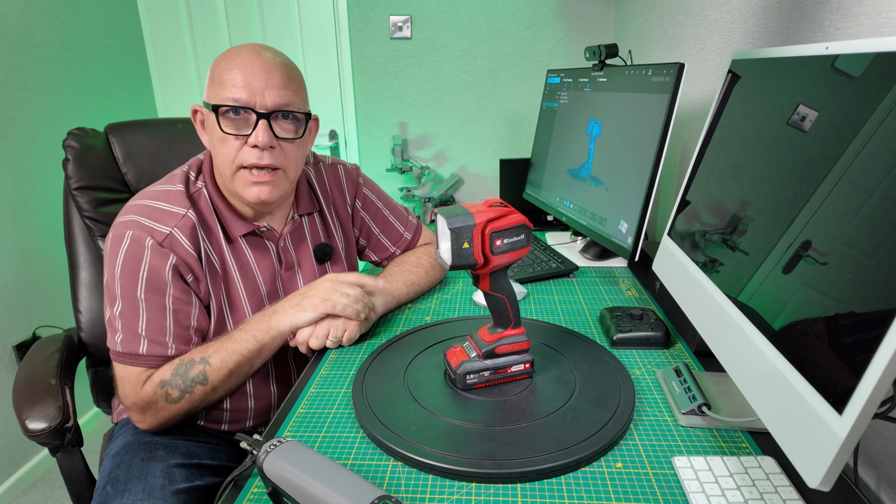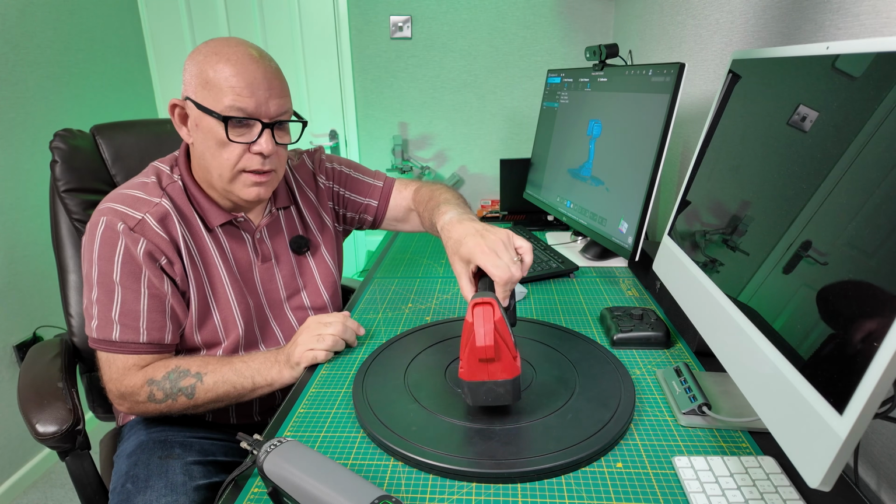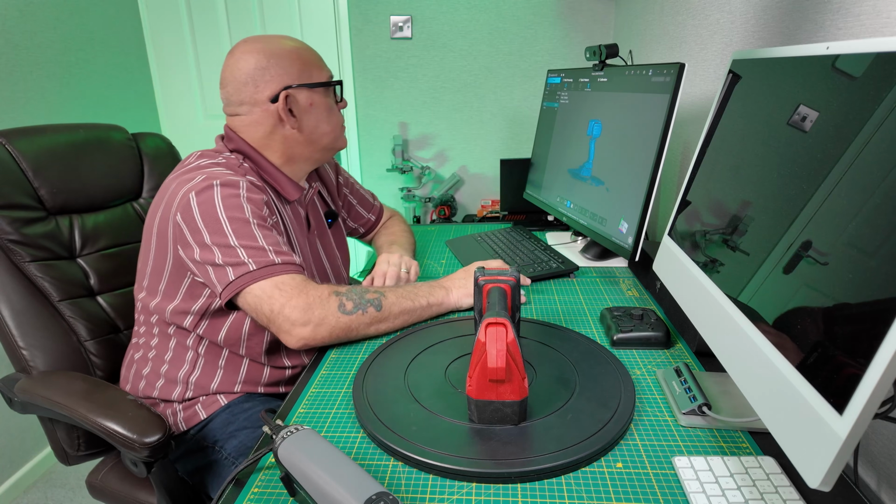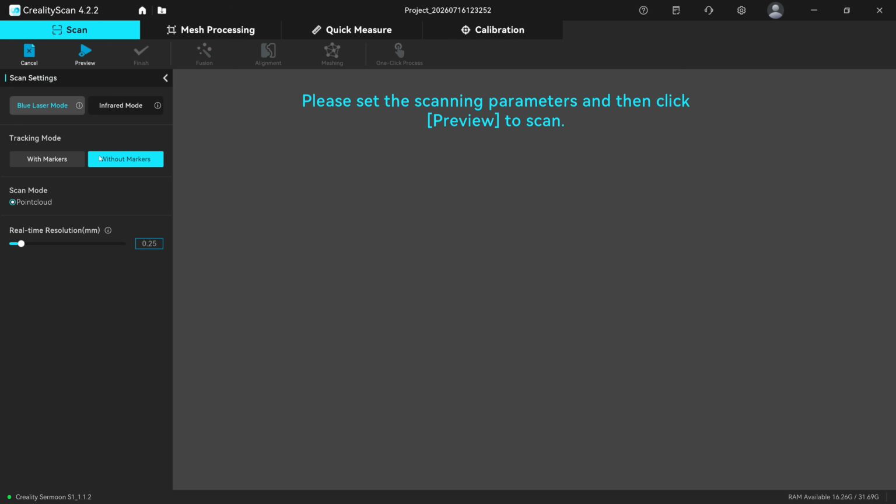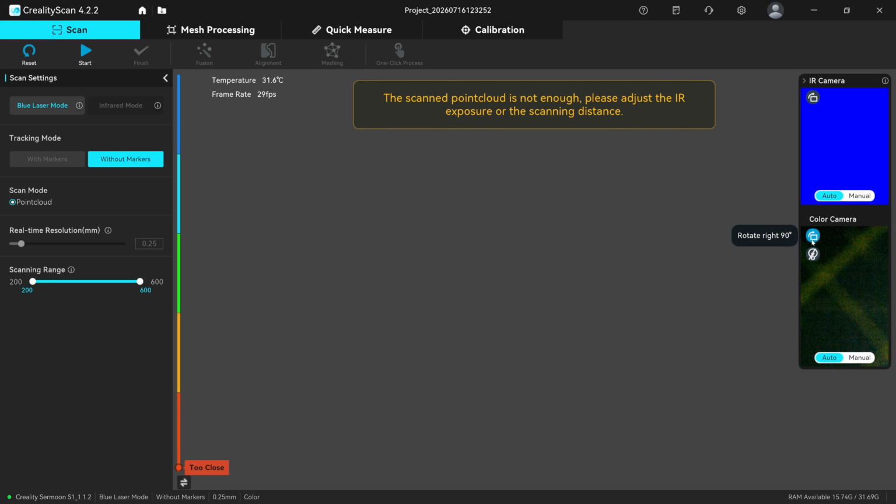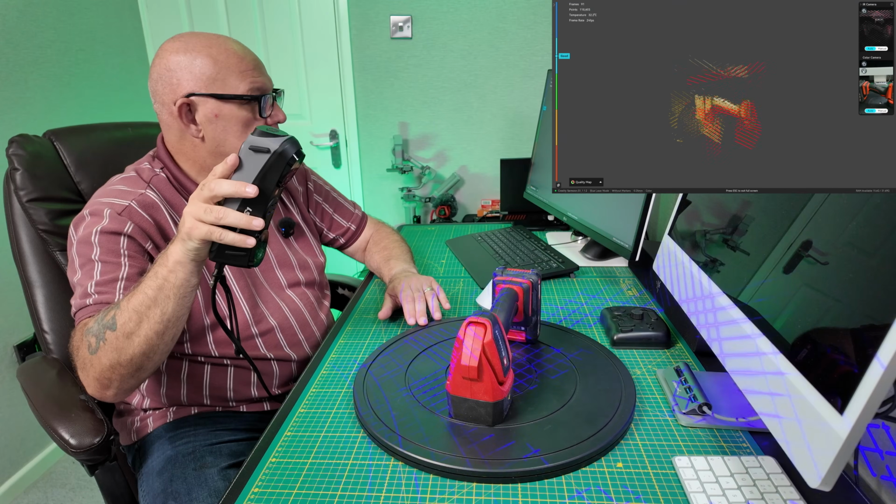But I'm not finished yet. I want to just show you something there then. I'm going to turn this over and I'm going to put it down like that and I'm going to do exactly the same again. New scan, blue laser, without markers, preview, and I'm going to have it vertical. So on the last one, vertical was better, wasn't it? And let's see how we get on.